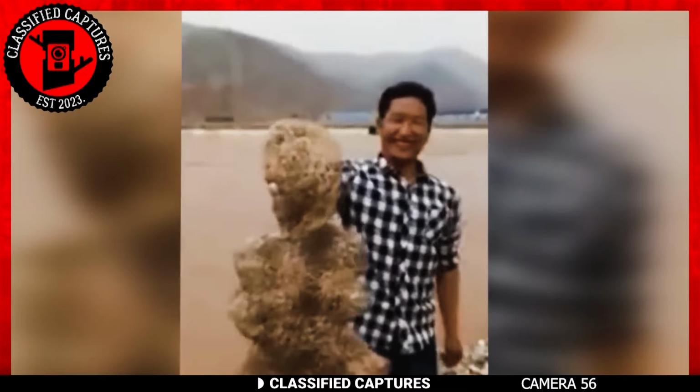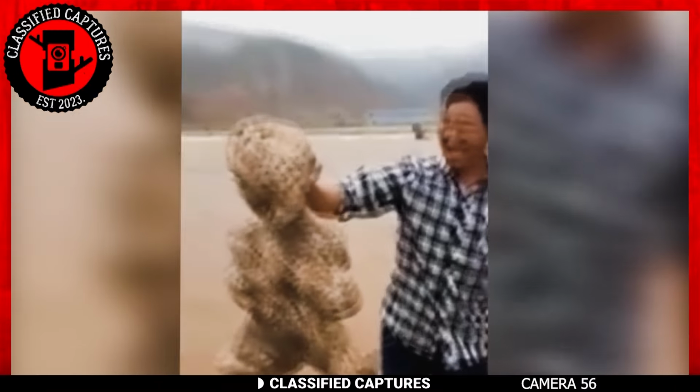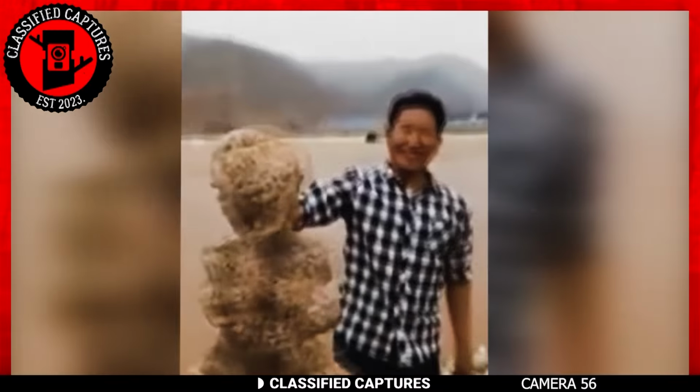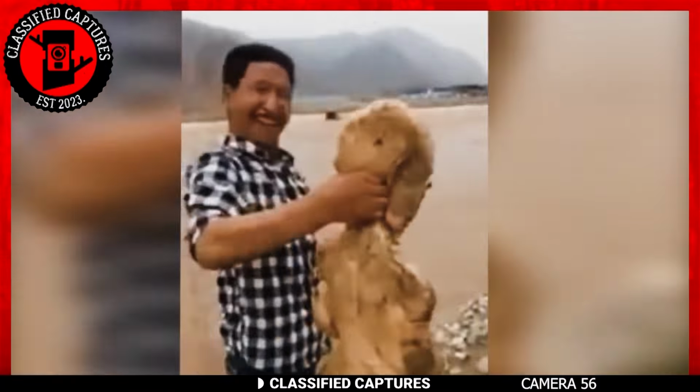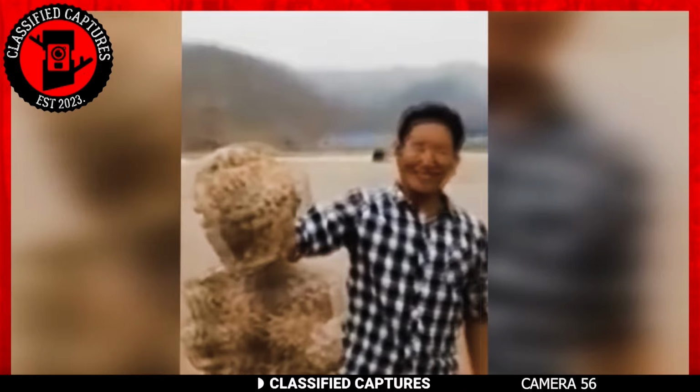Well, I don't know, but this creature was caught in one of the water bodies of China. Has anyone here encountered any creature like this? Do you know what it is? If you do, please enlighten us in the comments because we're dying to know. Literally.